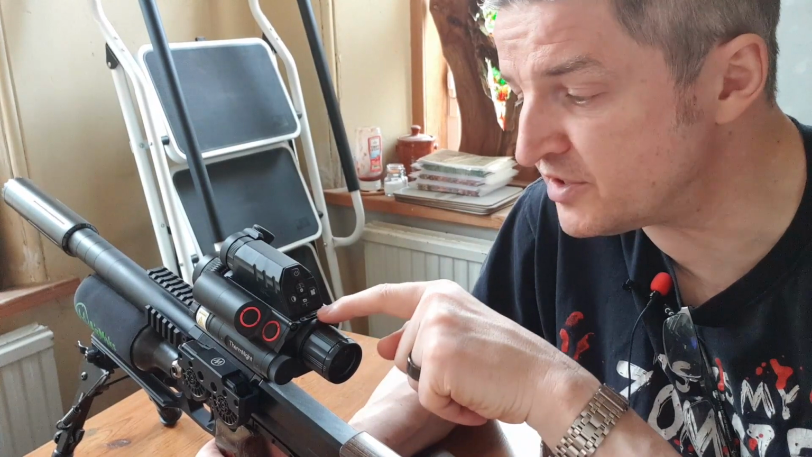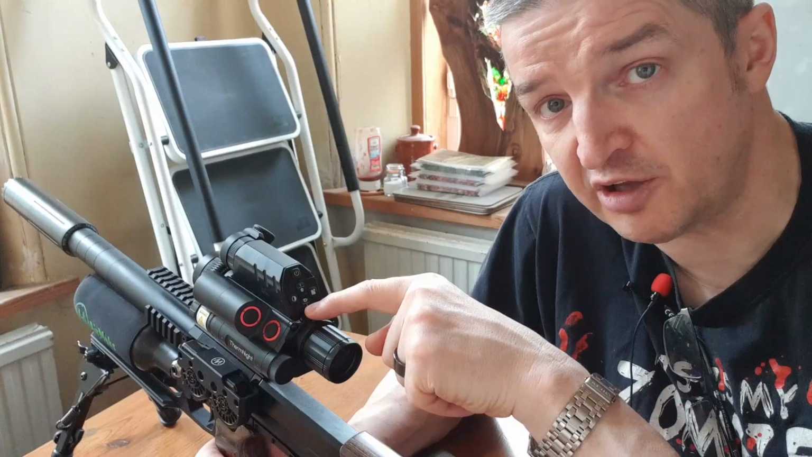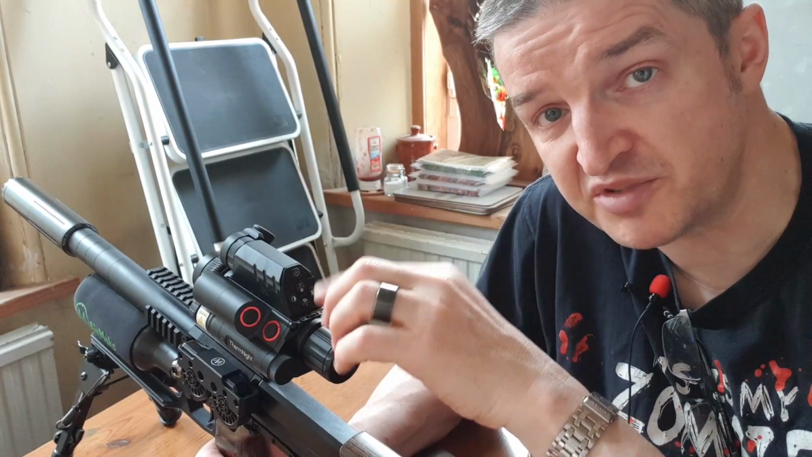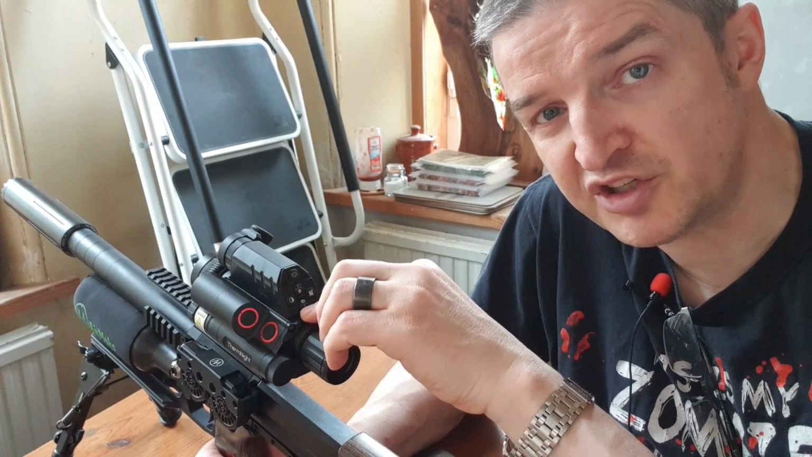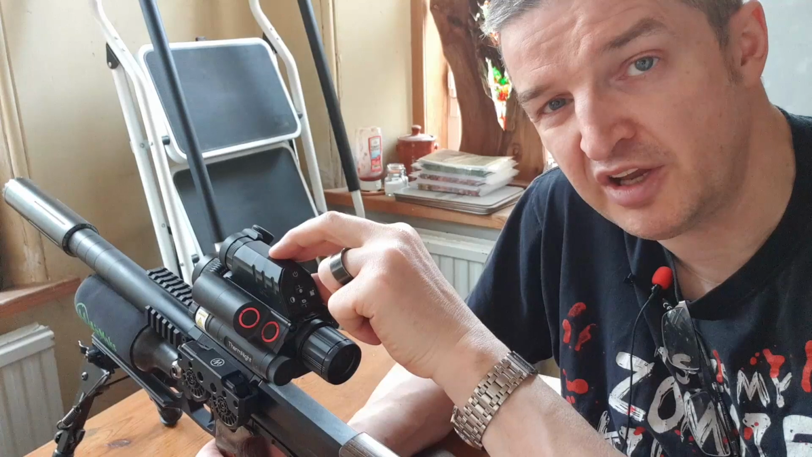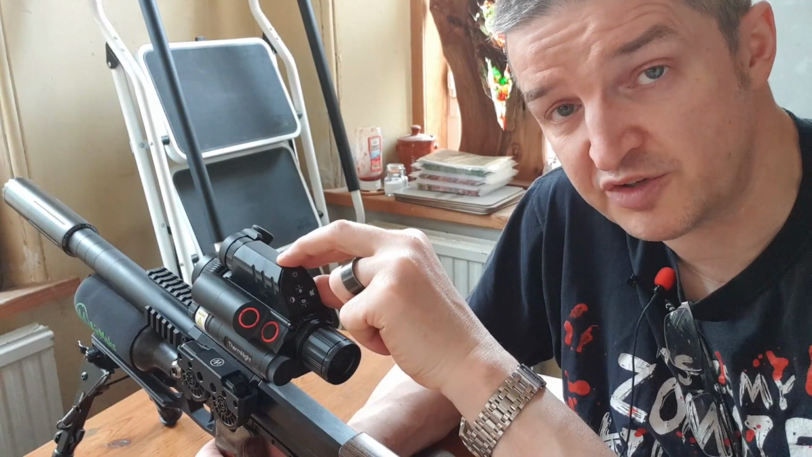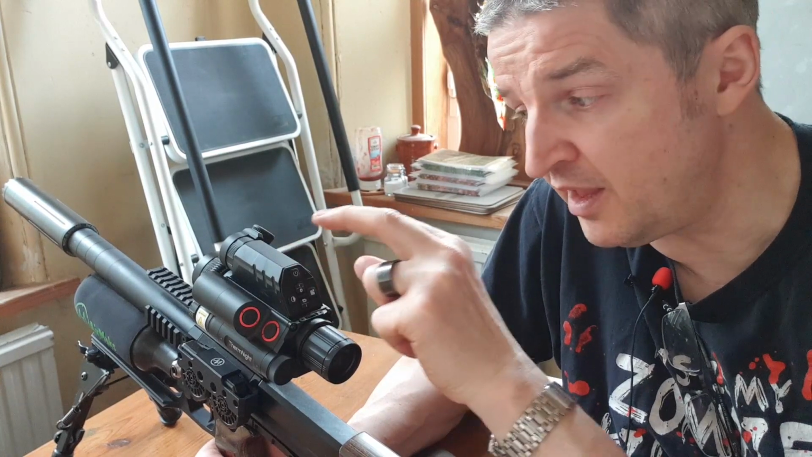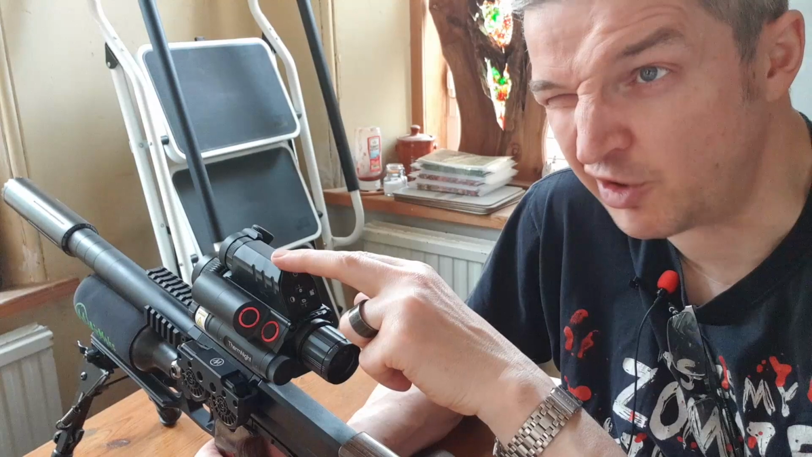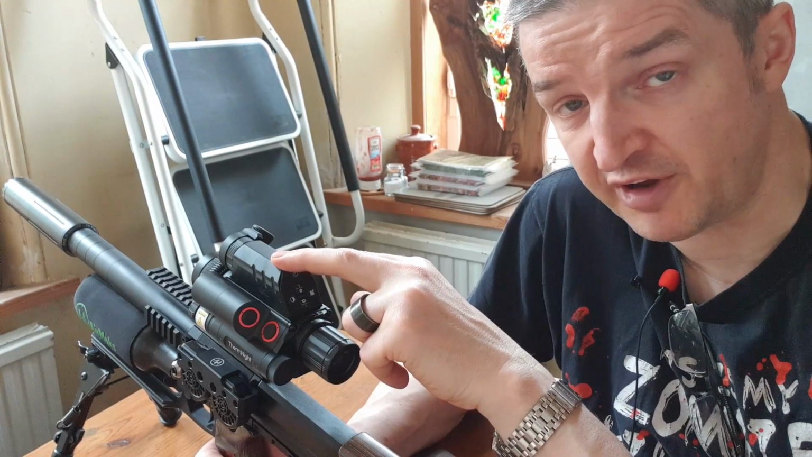You've got a tiny zoom wheel here, which is quite small, but you can operate it with thin gloves on. And as you turn it clockwise, righty-tighty, it zooms in, and you can just gently feel subtle graduations. The top half of this imager is 90% quality-wise of a Zulu ZHD 520R. The 2 higher spec models I'll be bringing in my next video are sort of 95% of the image quality of a ZHD 520R.